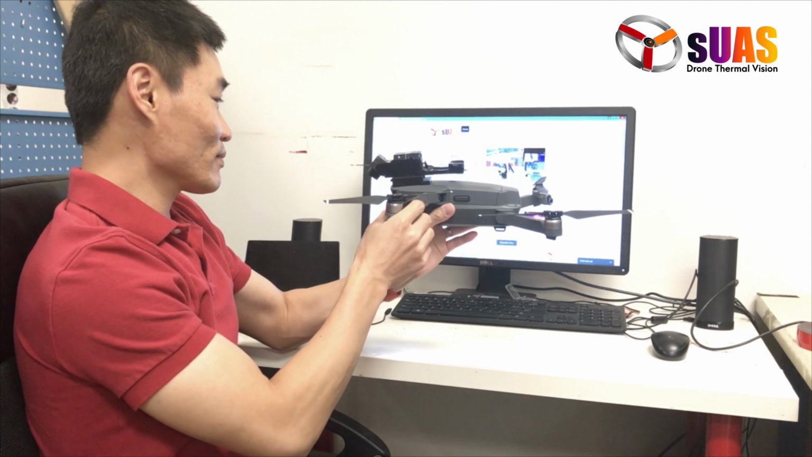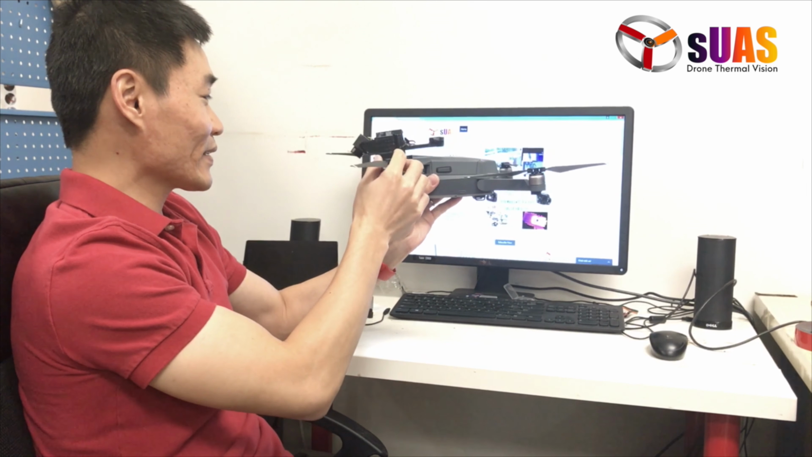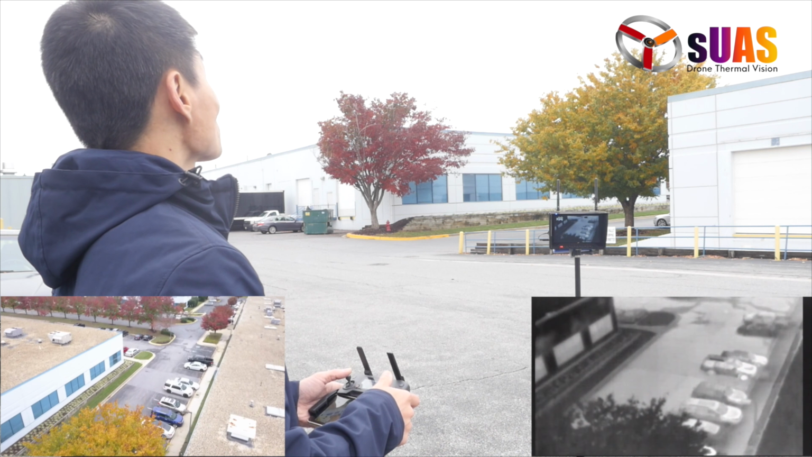A few months back I made a video to show you how to turn a DJI Mavic into a thermal vision drone using the FLIR thermal vision camera called the FLIR Boson. Since then we have updated a package called the VuIR Boson for it to work on the DJI Mavic Air as well. Because it's a quick, convenient, cost-effective and lightweight package, we had to make some sacrifices, and one of them was a fixed mount on the DJI Mavic. With that, you have more flight time, but the drawback is that you will experience some shaking if you are flying this in windy conditions.